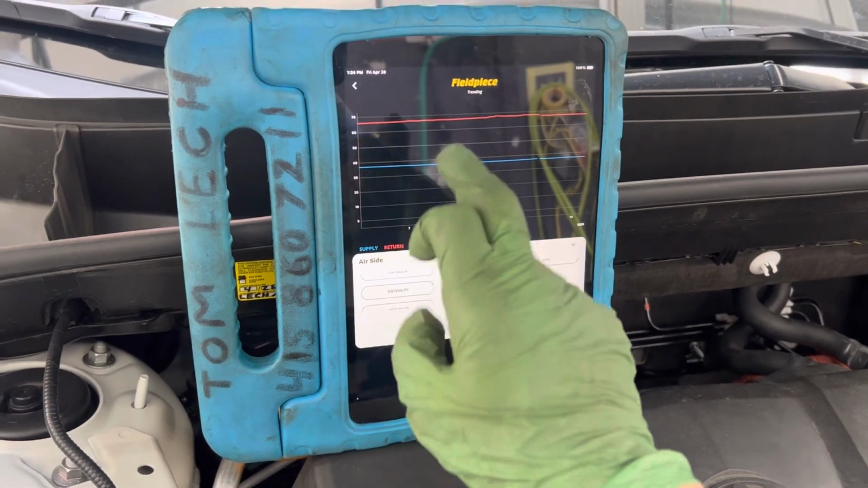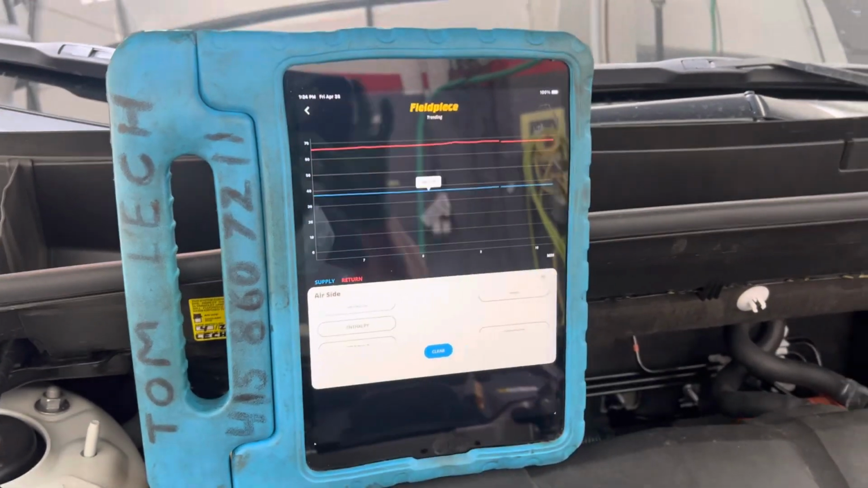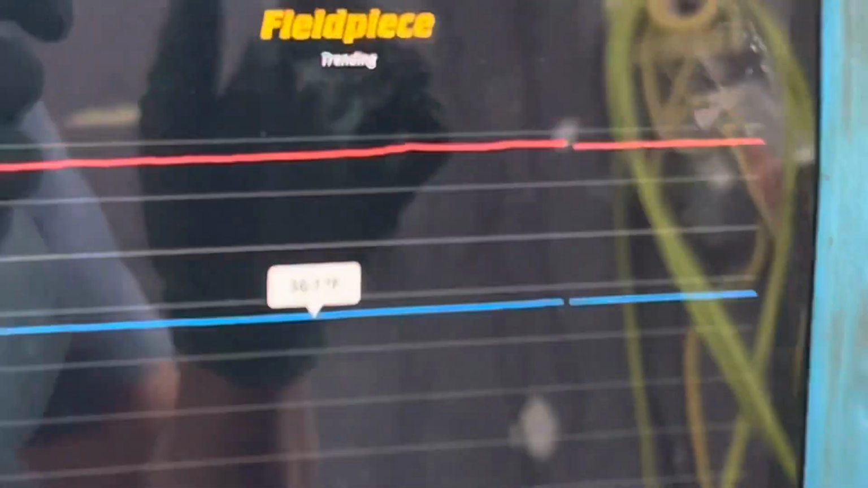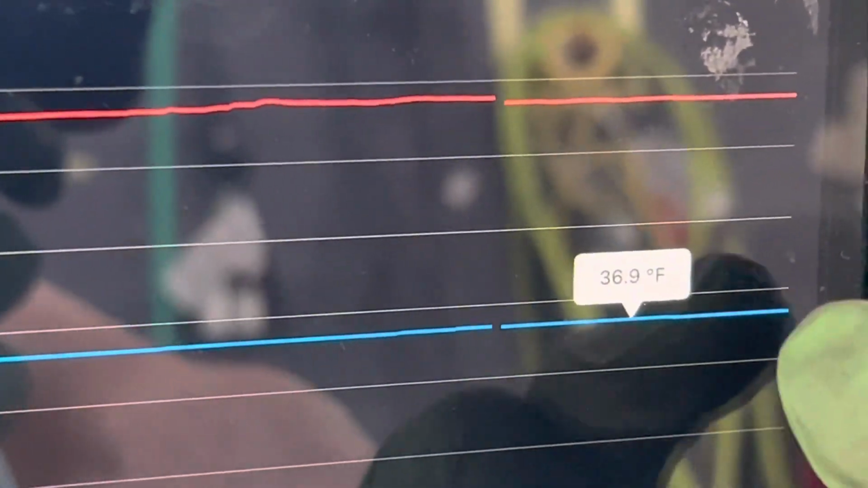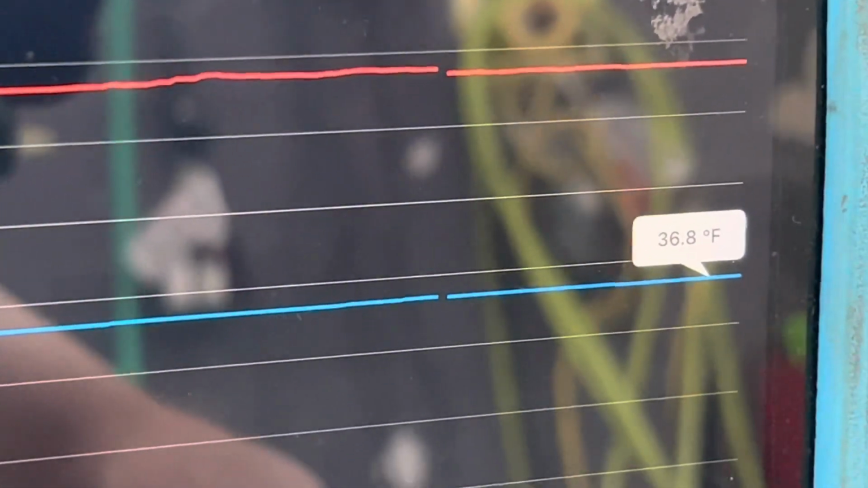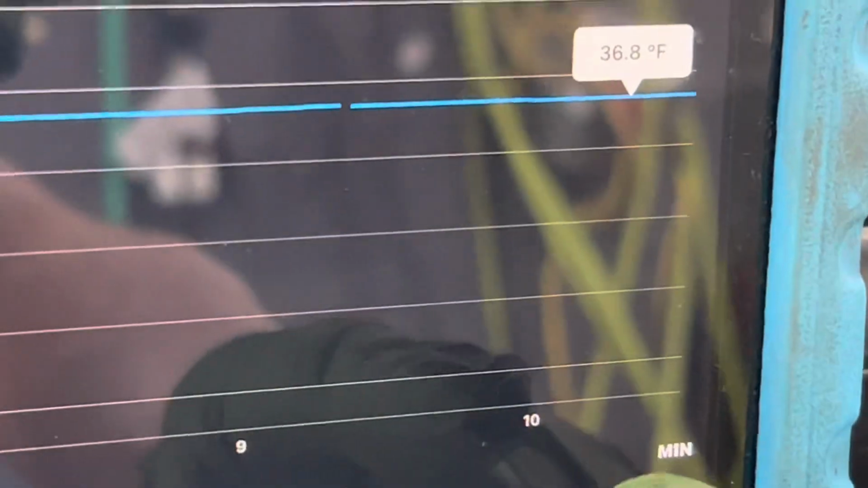Right now we're looking at the temperature of the dash right there. It's coming out 36 degrees. Let's see if I could zoom in on that, and let's see if I could get clear. 36.7 degrees. So that is the temperature coming out of the dash. We're going into minute 10, going into minute 11.